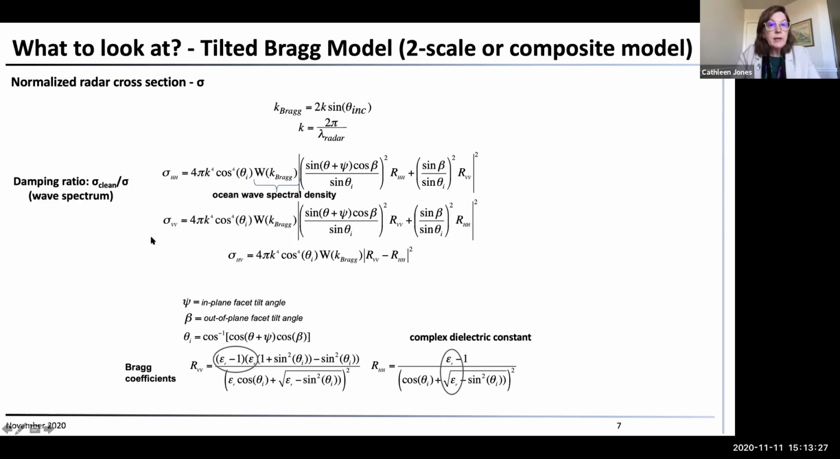And if you look at the damping ratio, which is the ratio between clean water and the slick-covered field for the normalized radar cross-section, you'll find that the oil pops out as having a high damping ratio. And that is sensitive to the ocean wave spectrum predominantly, because this term, for the most part, will cancel out between the clean and the slicked water.